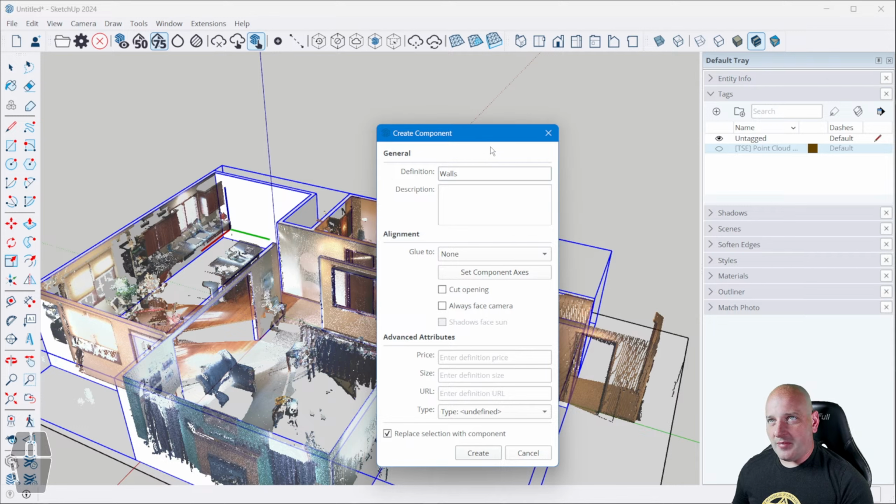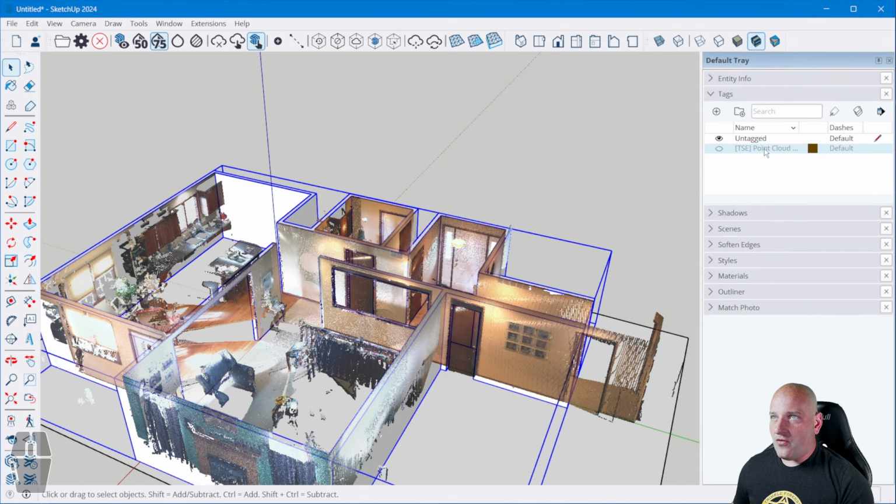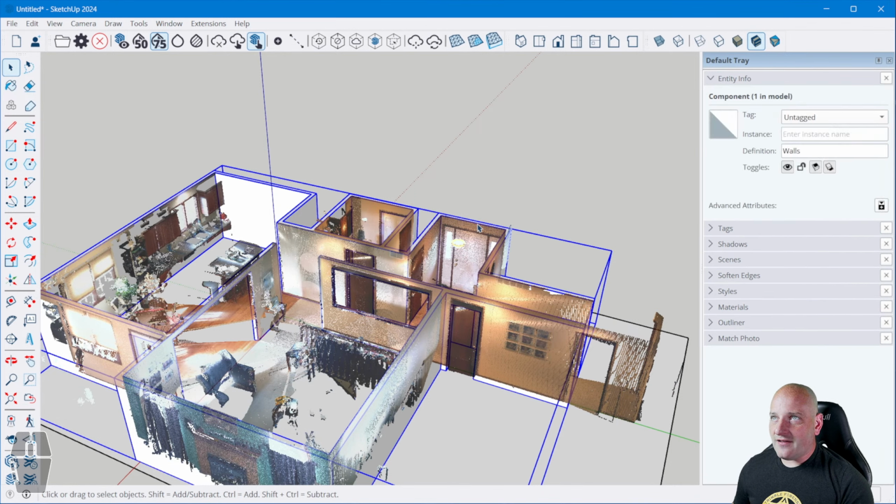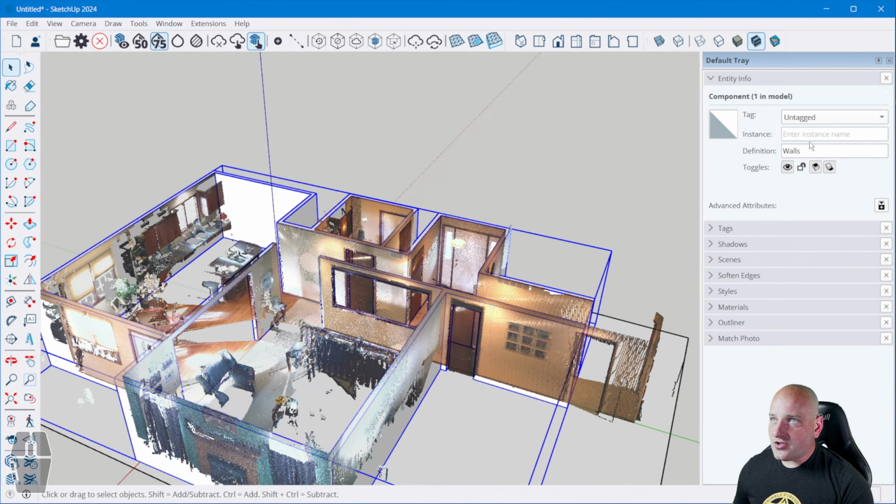As you go a little bit longer in modeling 3D structures, creating interior walls and exterior walls separately is a good thing. But for me, this will just be called walls, and I'll create it. Now, over in my entity info, right now I have this thing selected, and in my tag I want to change this.